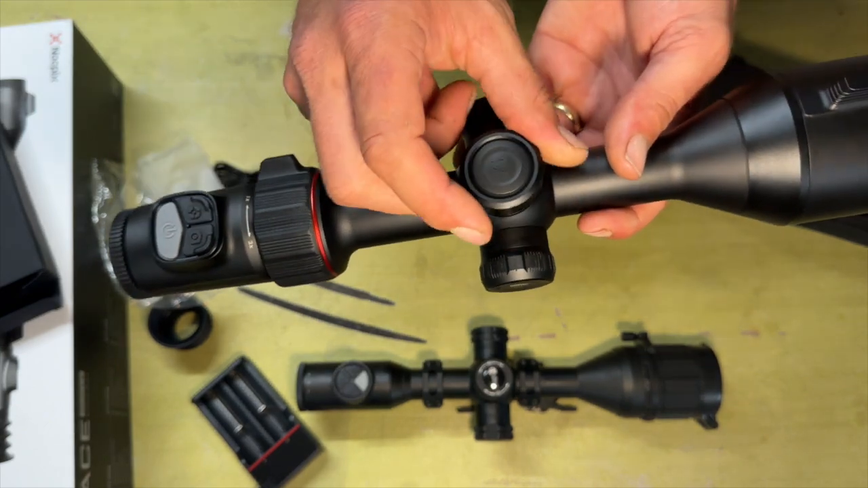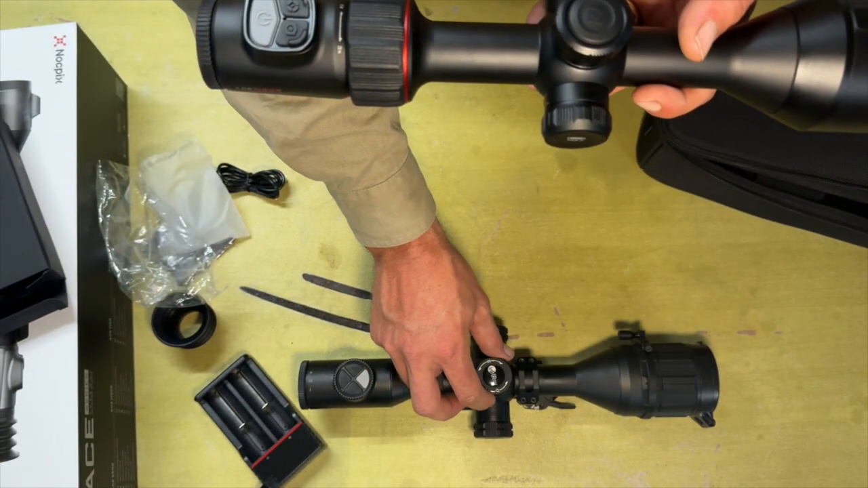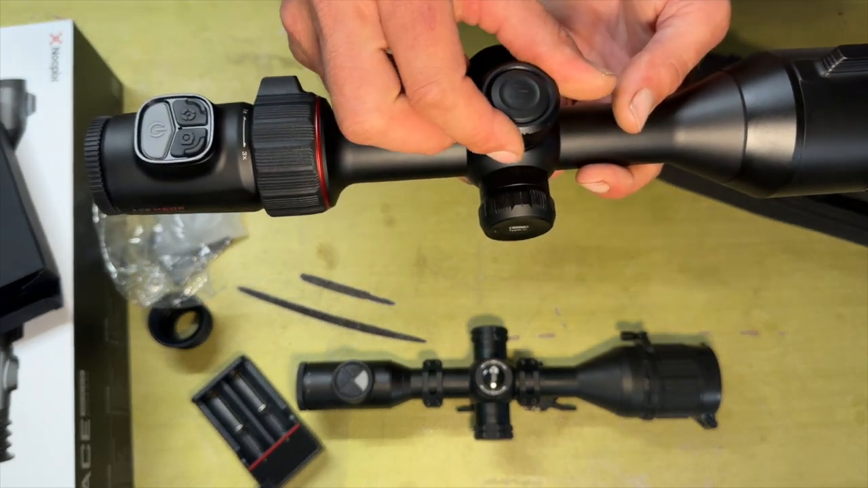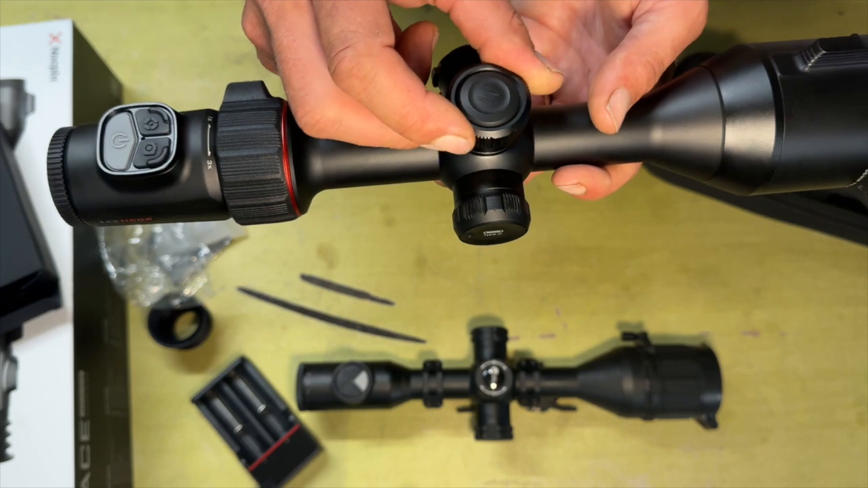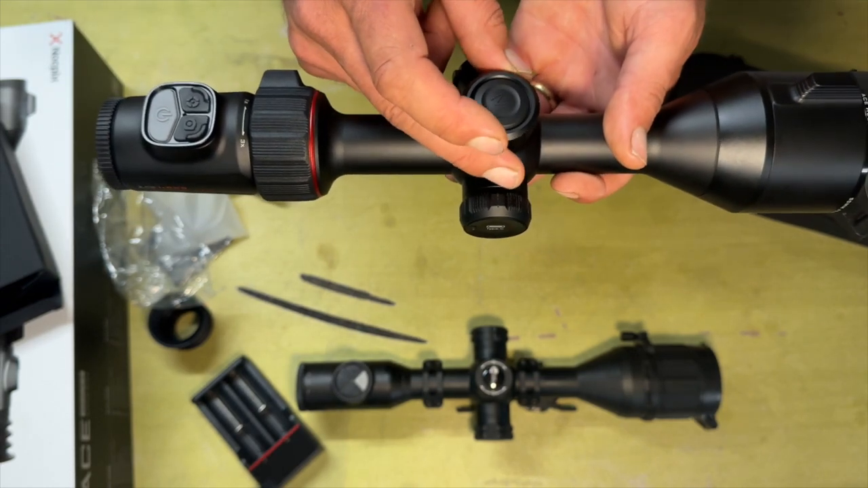Now you've got your same dial on the front here. I actually do like that the TS60 has really defined clicks, whereas this one, it's a bit harder to actually feel the clicks, but it works. It does the same thing.